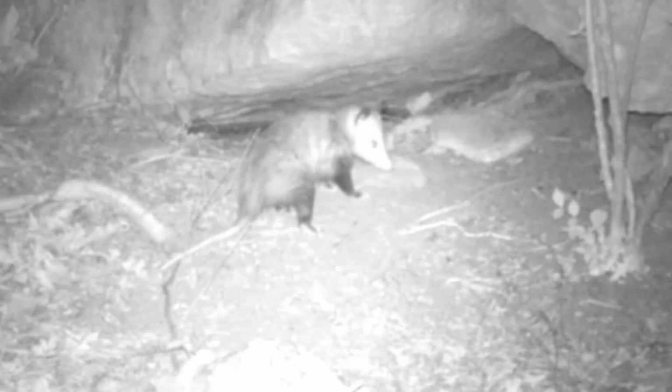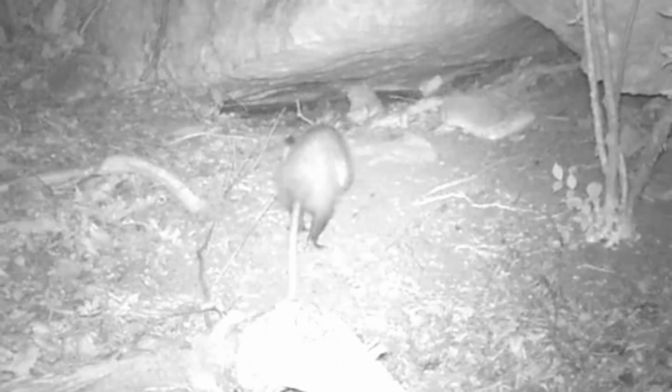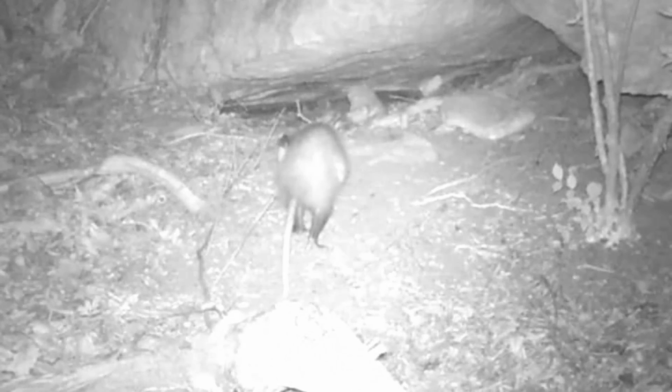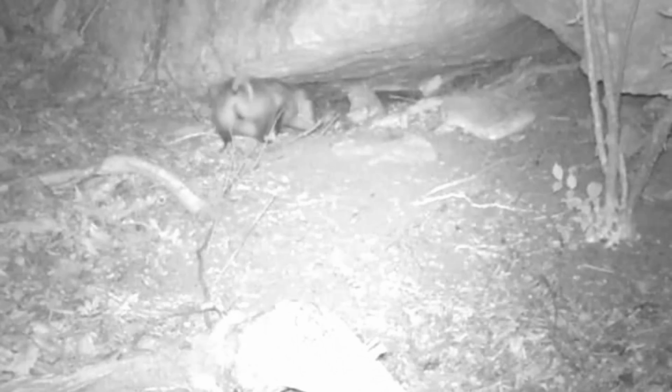Back at the rock, there was Rocky. And there's old Willie. I guess he don't like all these coyotes out either. So they're all heading back to the Rock Motel. Hide out for a while.